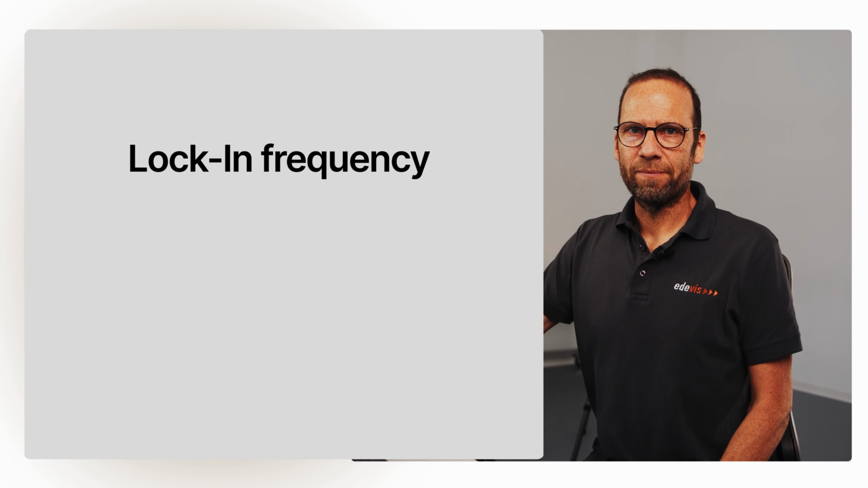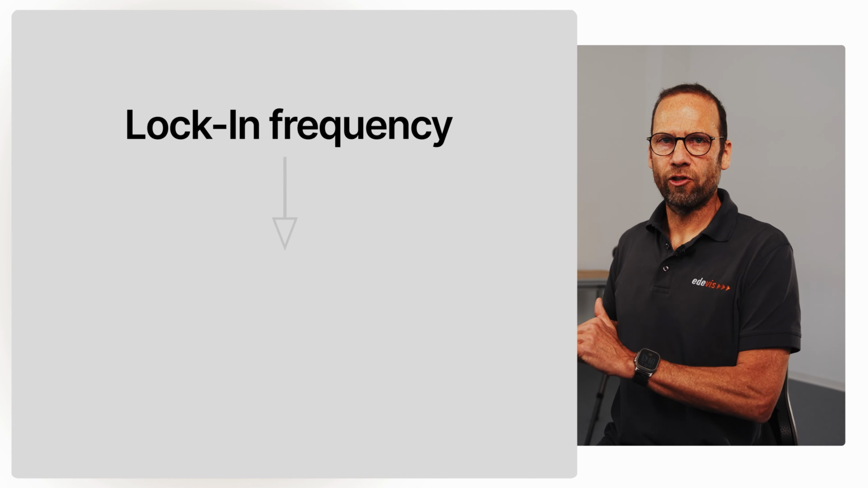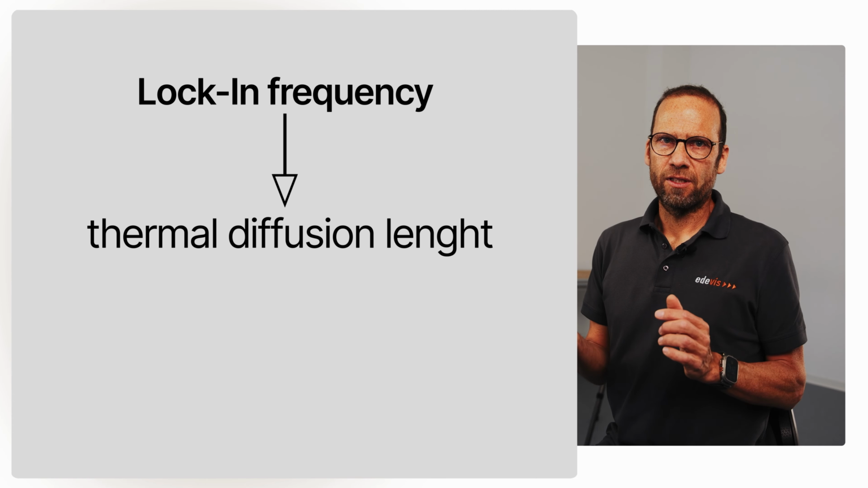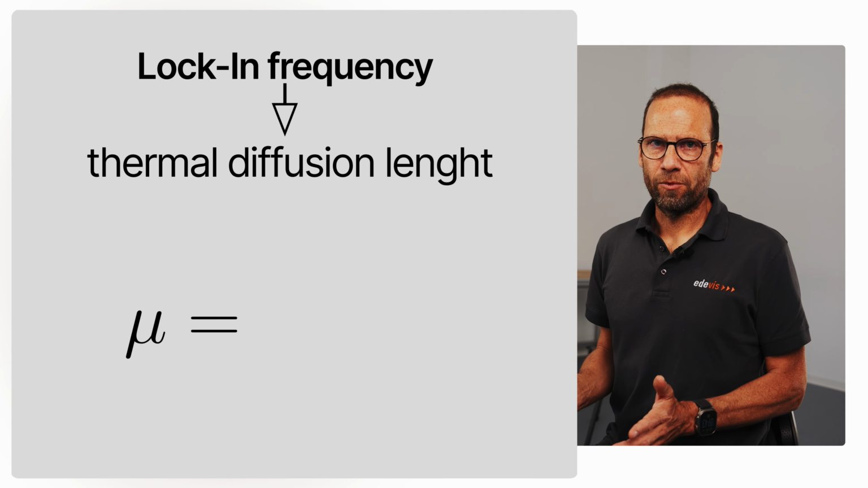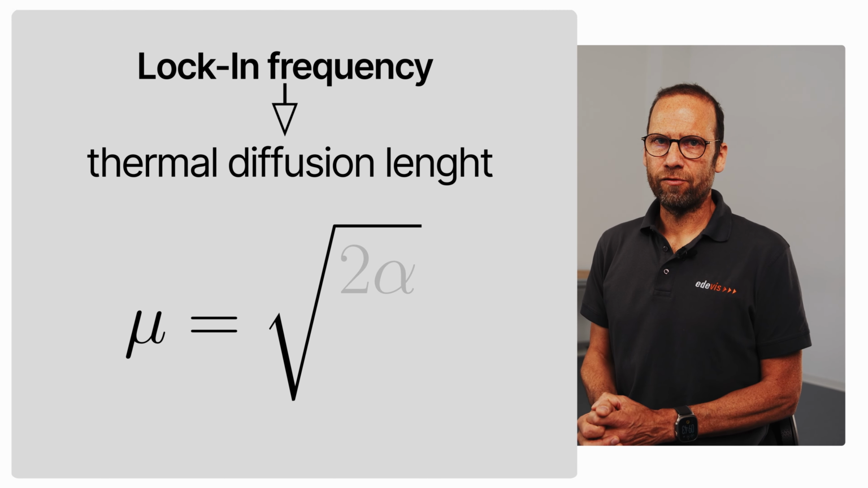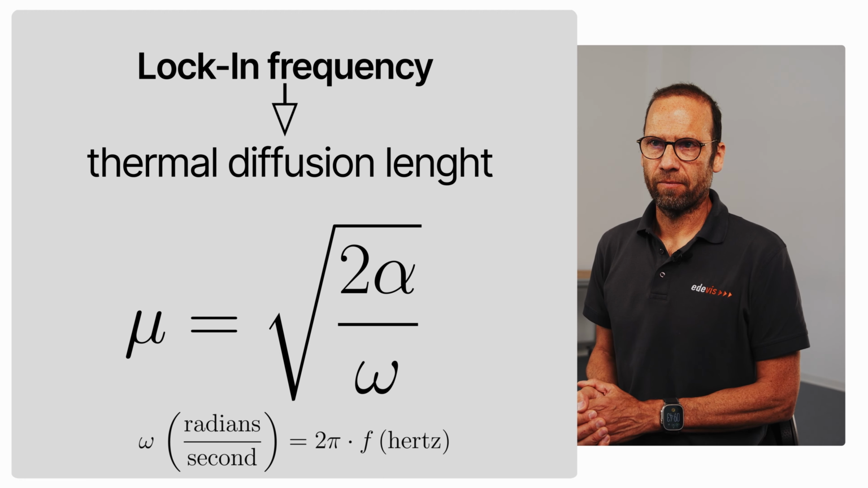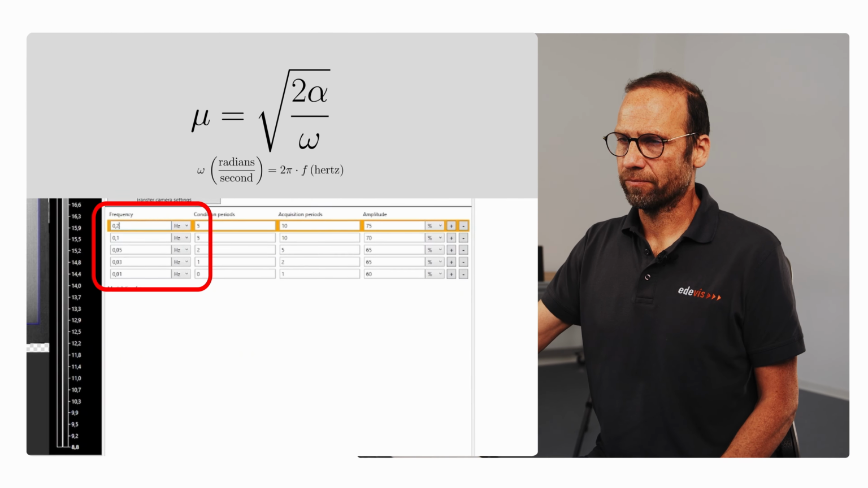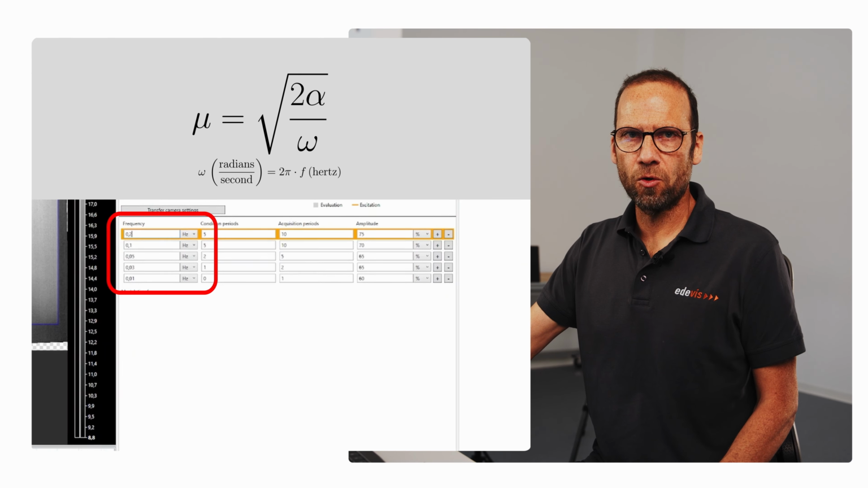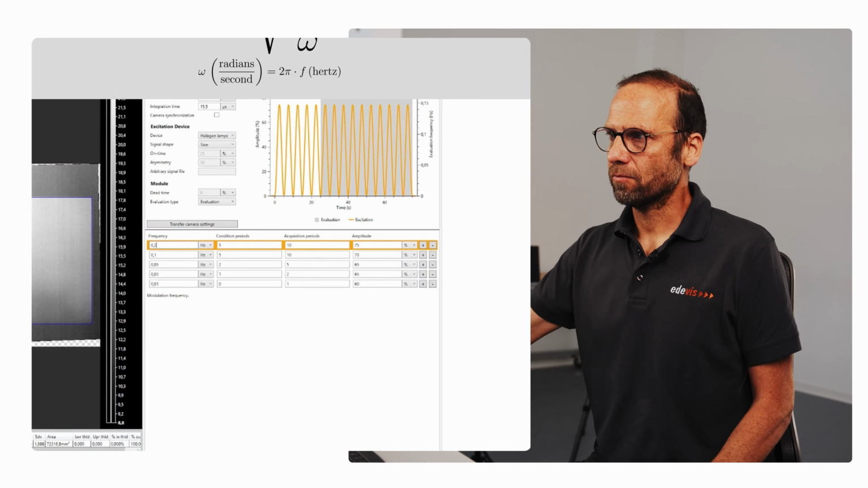Next very important parameter is the lock-in frequency. This is directly linked to the diffusion length. So the diffusion length mu, in terms of formula, is the square root of 2 alpha, the diffusivity, over omega, the circular frequency. The circular frequency is the frequency we select here. So by doing so, we directly affect the diffusion length of our measurement.